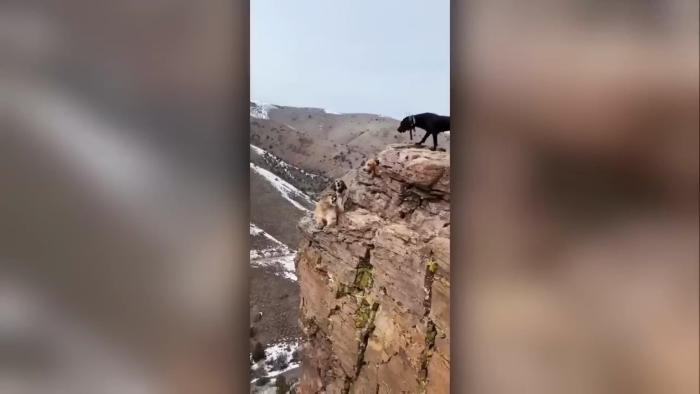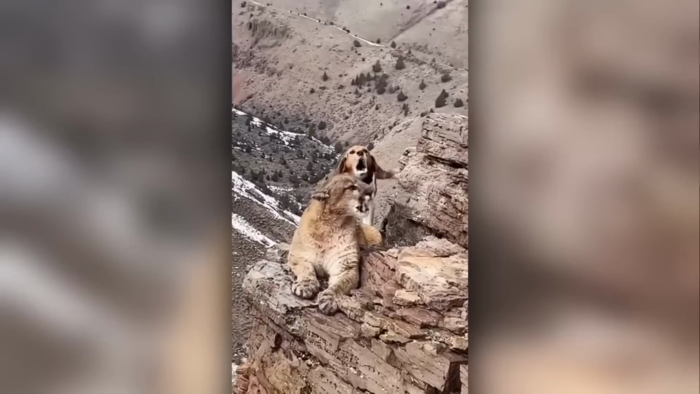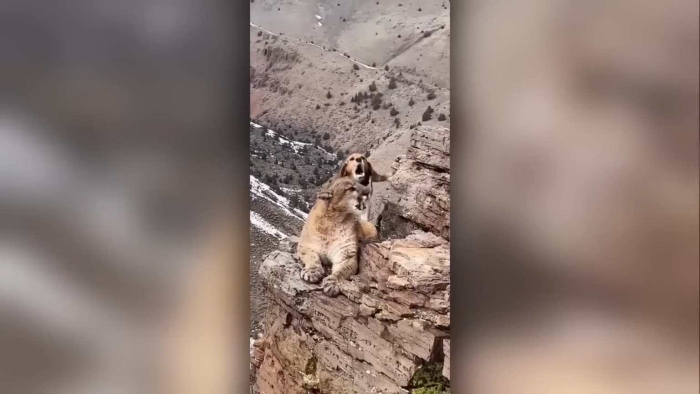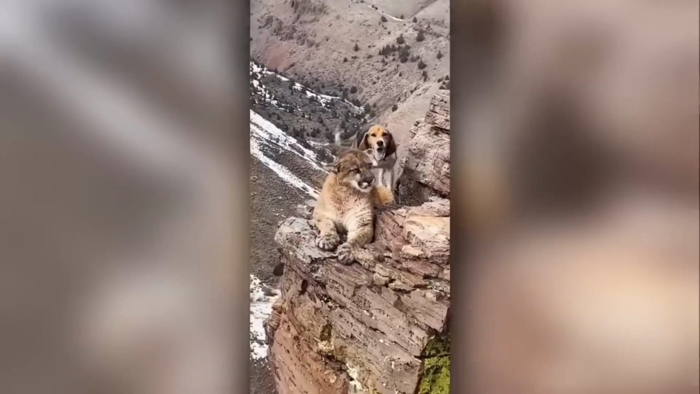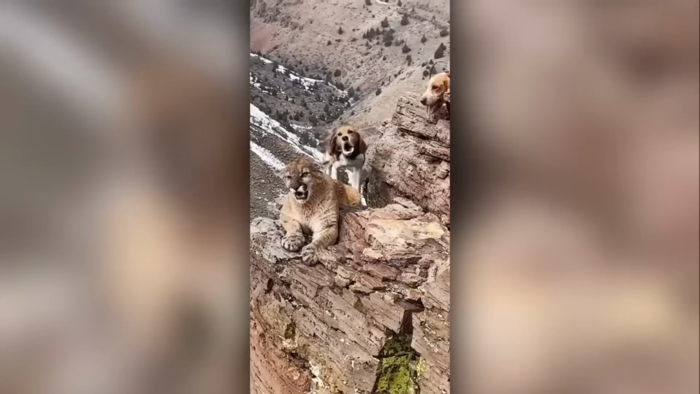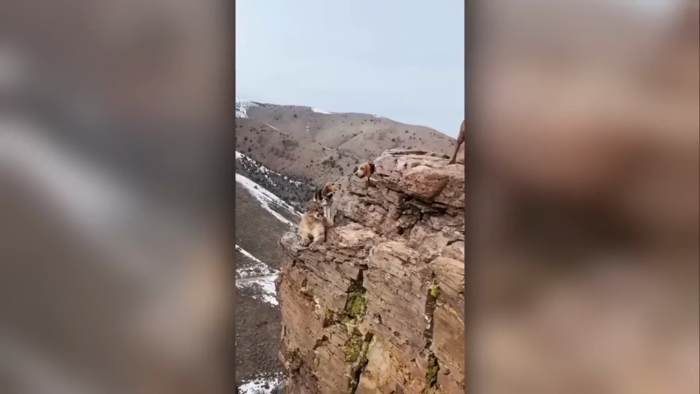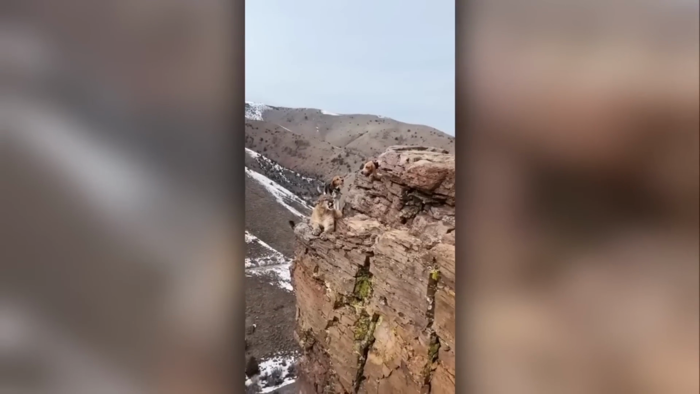It is unable to make a move since it is surrounded by the 3 dogs, which seem to alert the owner of its presence. Their barks and uneasy movements may indicate that they are alert to the mountain lion's presence and seem to be warning the owner. The mountain lion appears to be calm and only keeps opening its mouth.